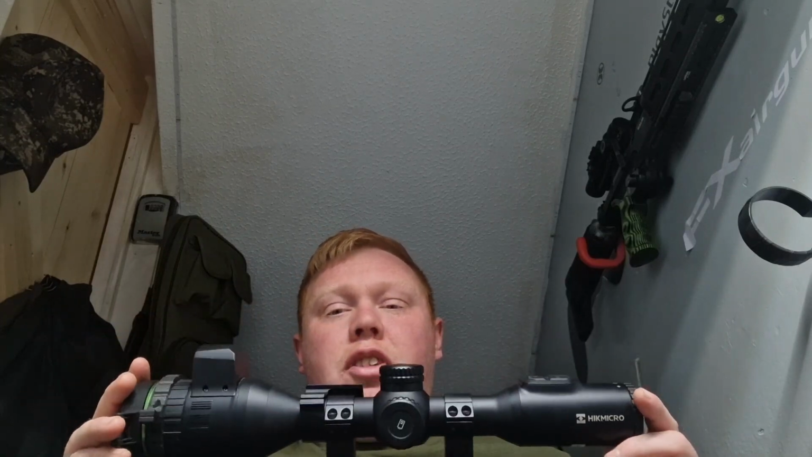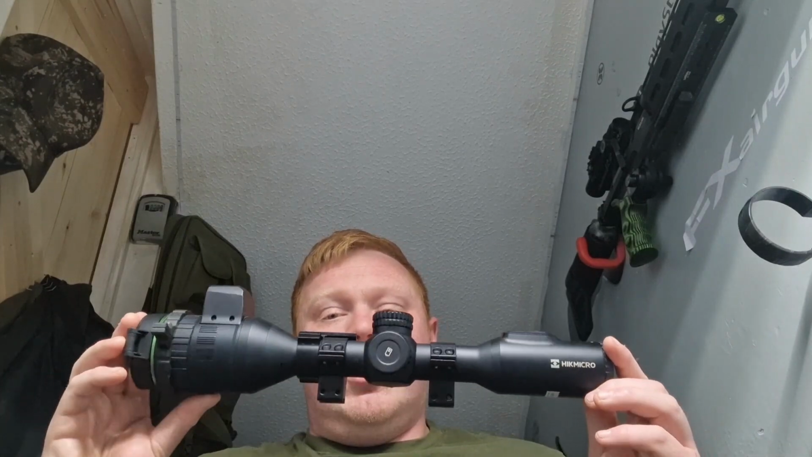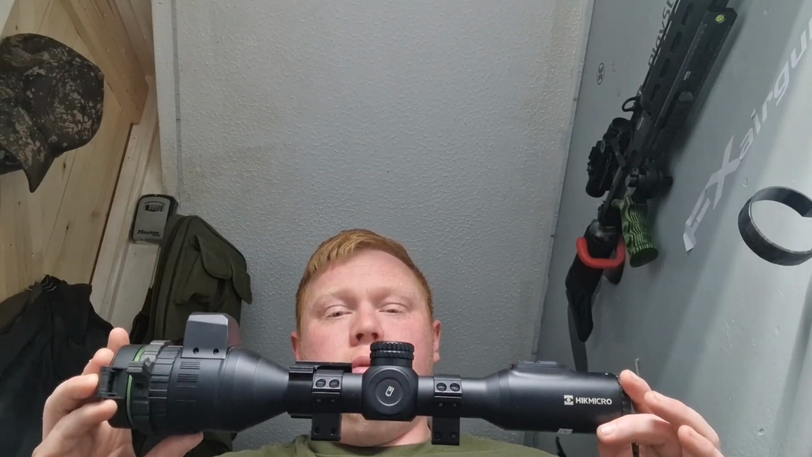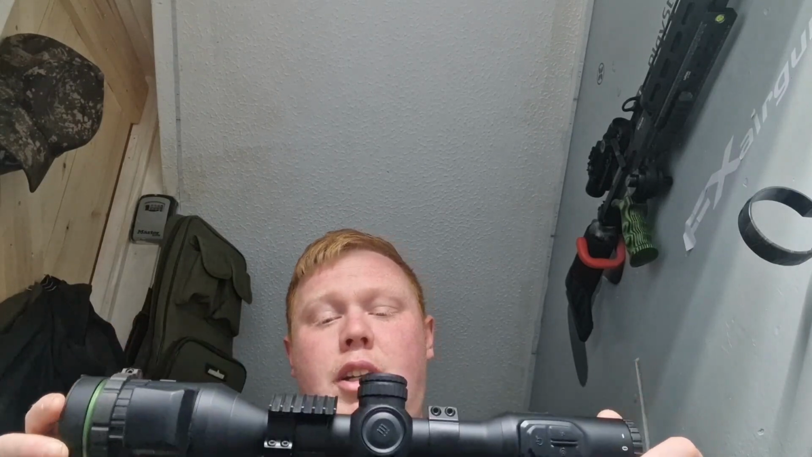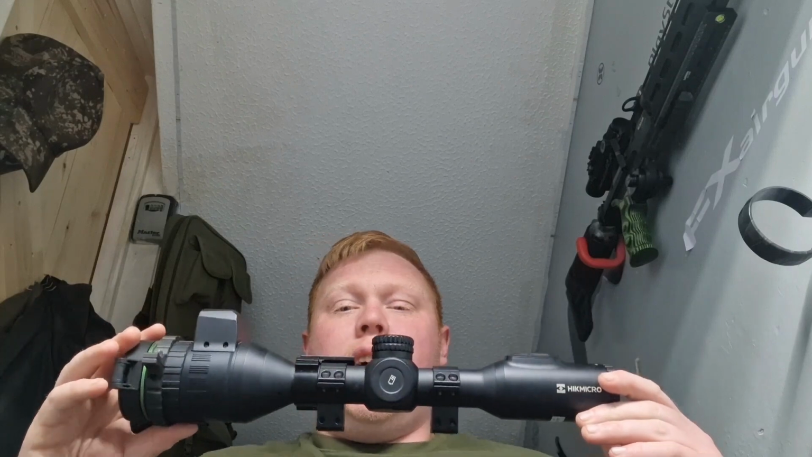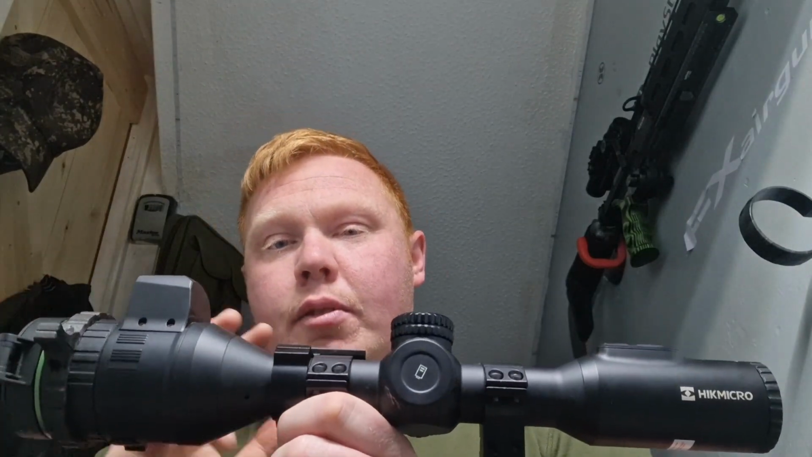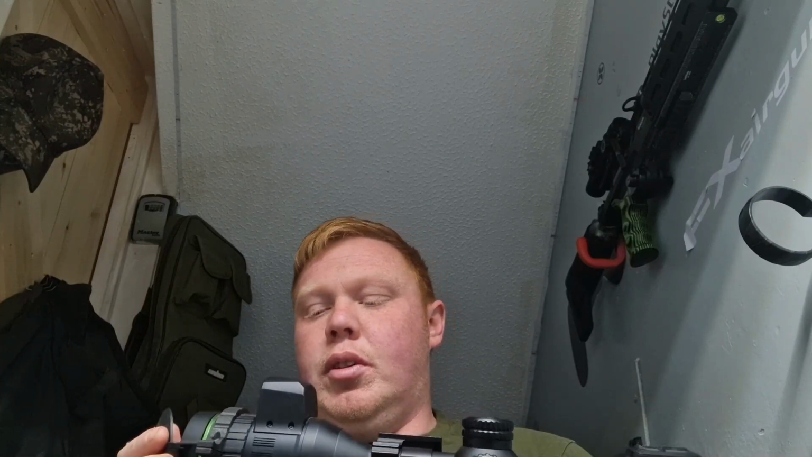You couldn't see it with your naked eye. It was that dusk, it was coming in that dark. But with this, you could still see it clear as day. I was absolutely amazed at the image quality and the low light capabilities of this scope. Absolutely brilliant. At night time, you don't actually get an IR with this one. There isn't an IR option, I do believe, but a lot of your night vision users are going to have a spare IR kicking about, so that's not really a problem.